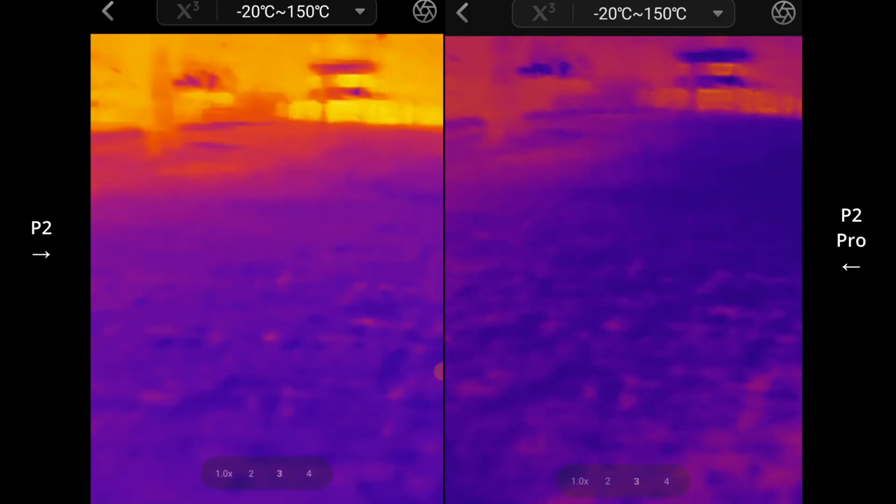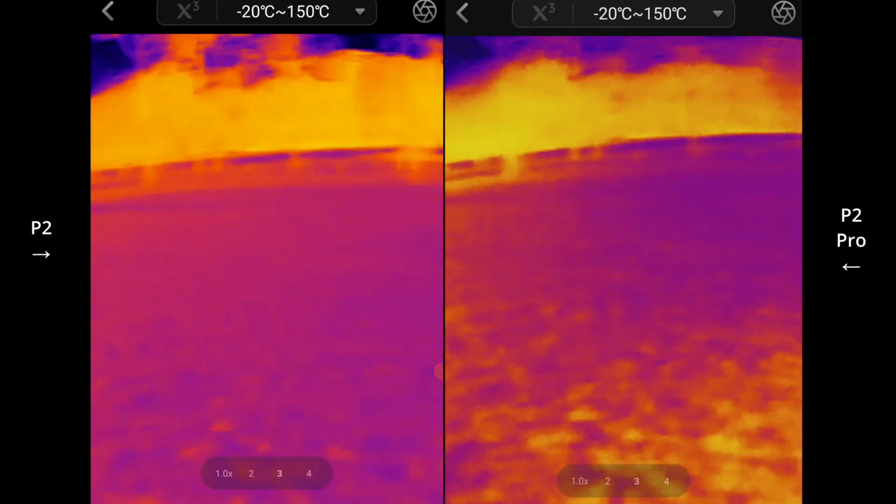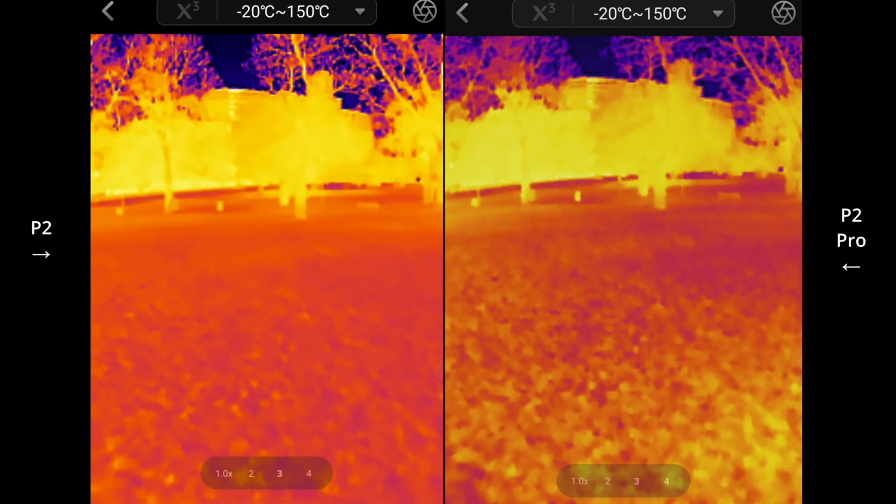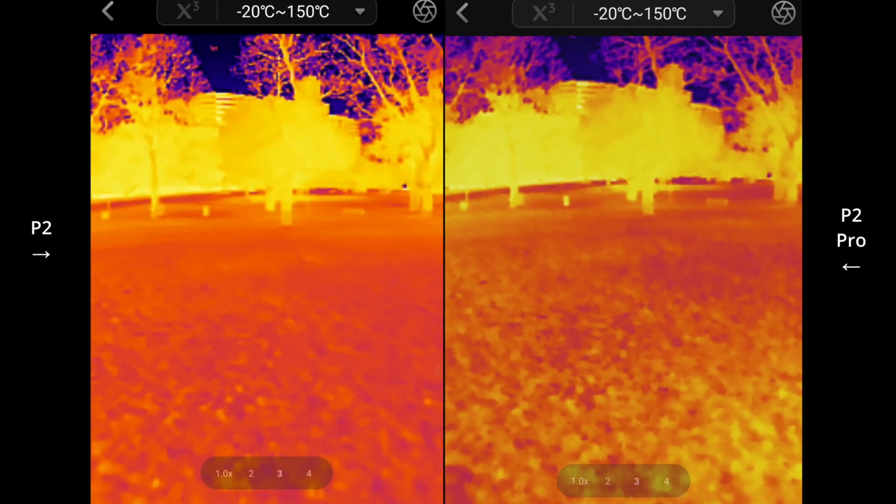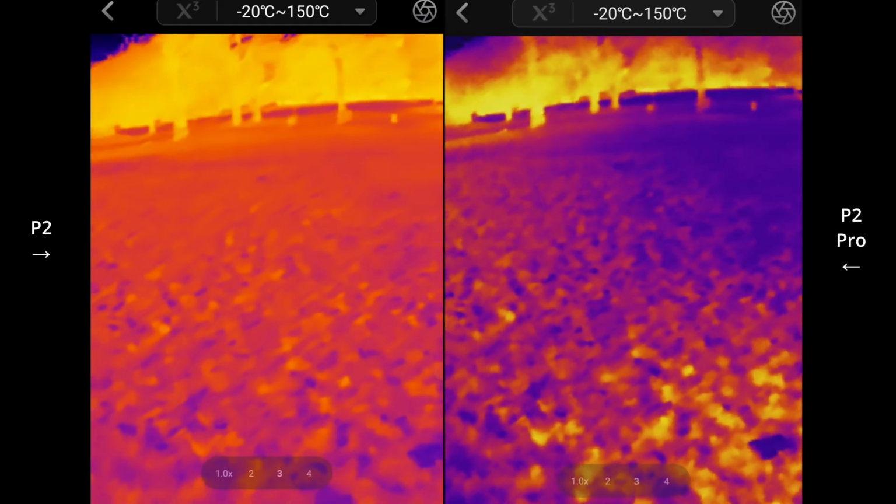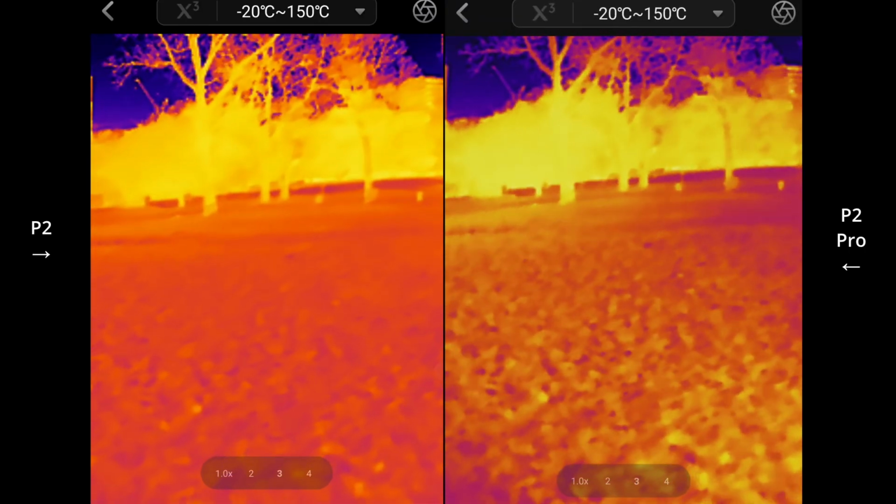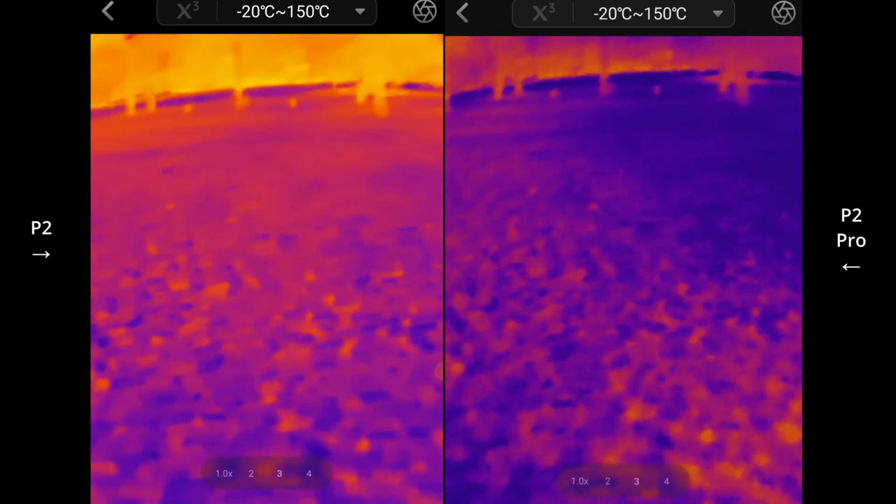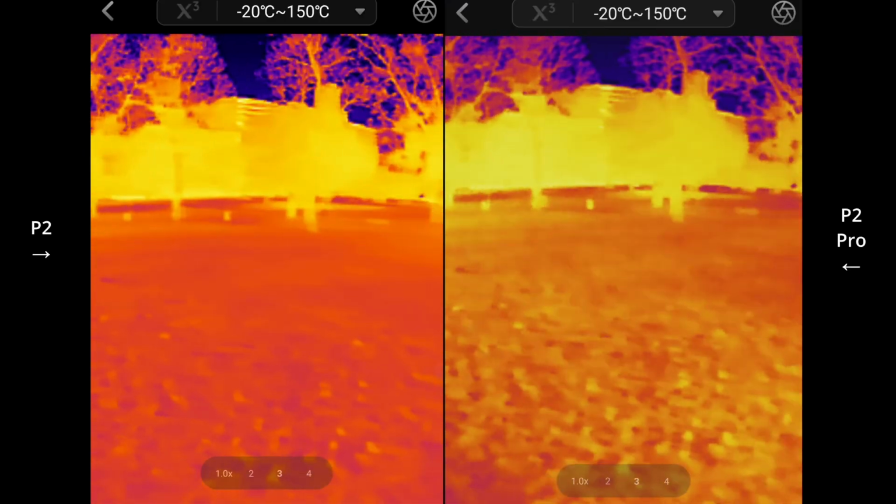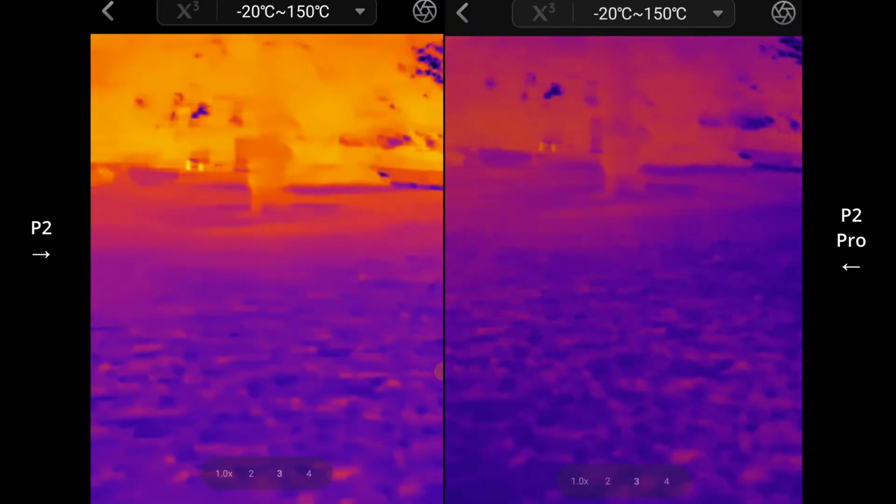And from the footage of both of these phones, it really does appear that the P2 Pro has a slight edge. Can you see the focus is a little crisper? Oh, I thought I spotted something there on the bottom of the... Be a moth or something? God, these are so much fun.